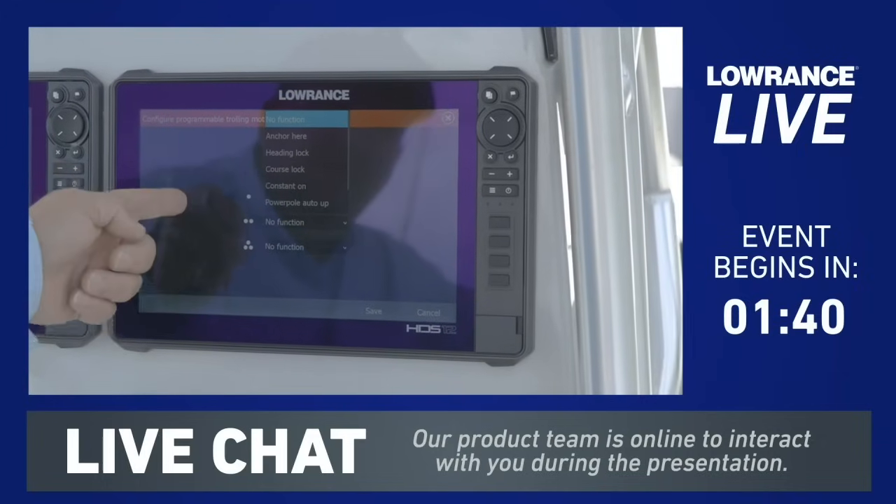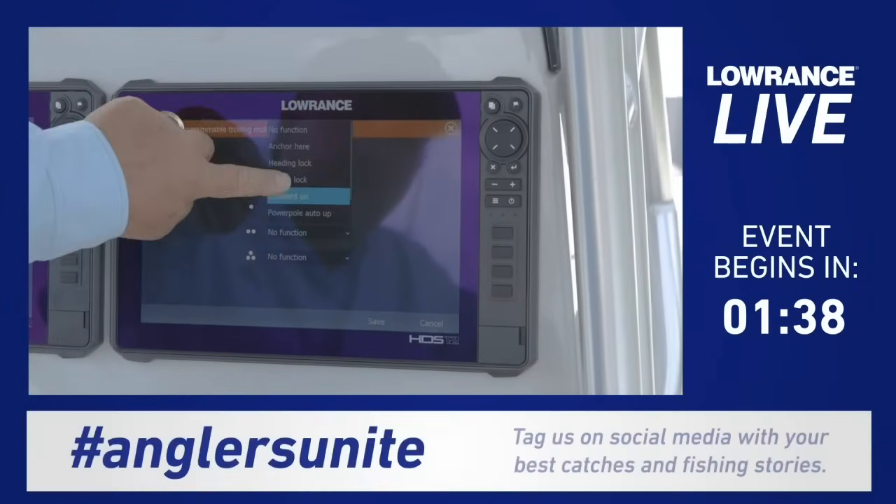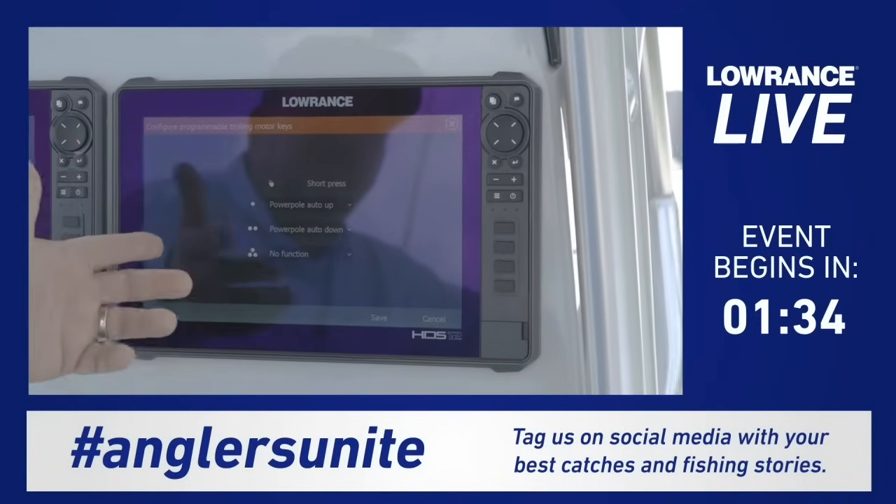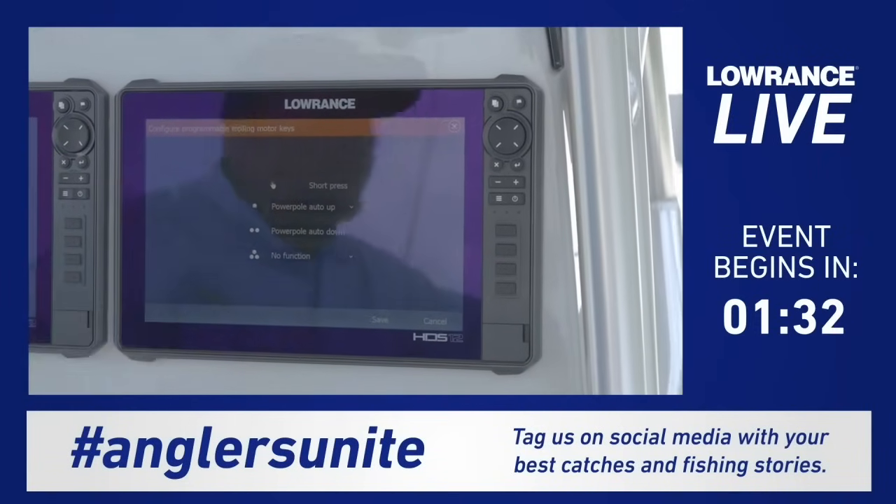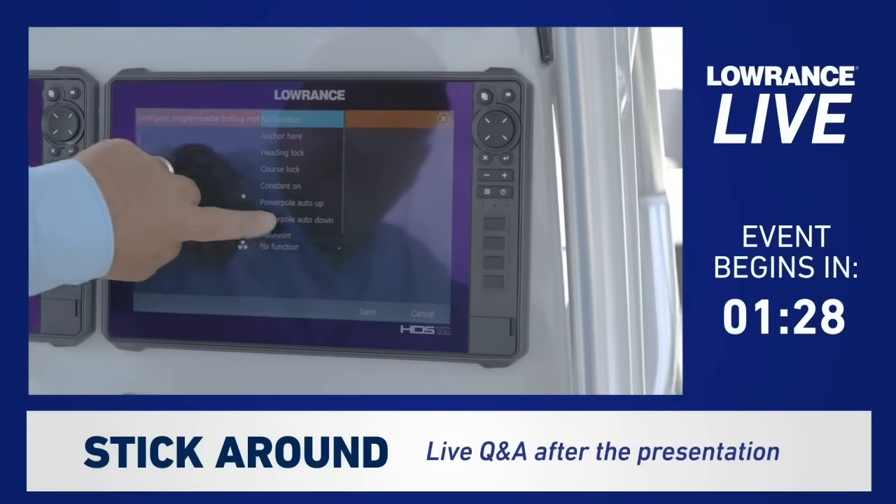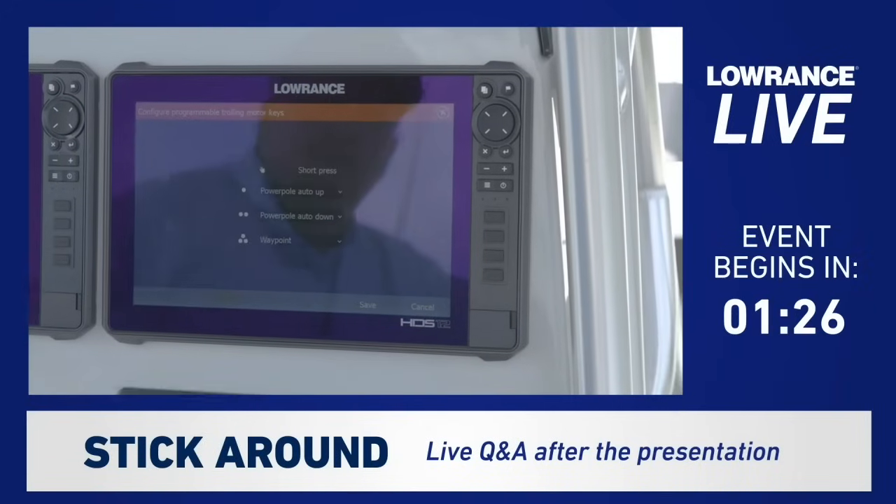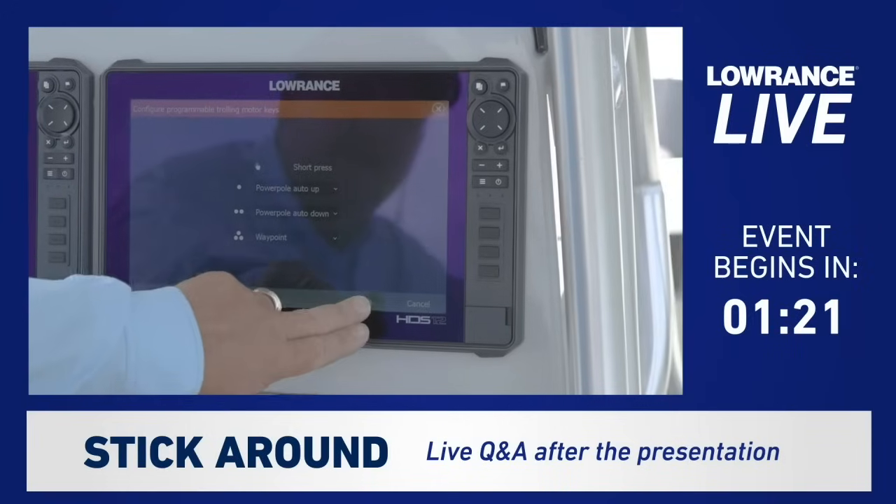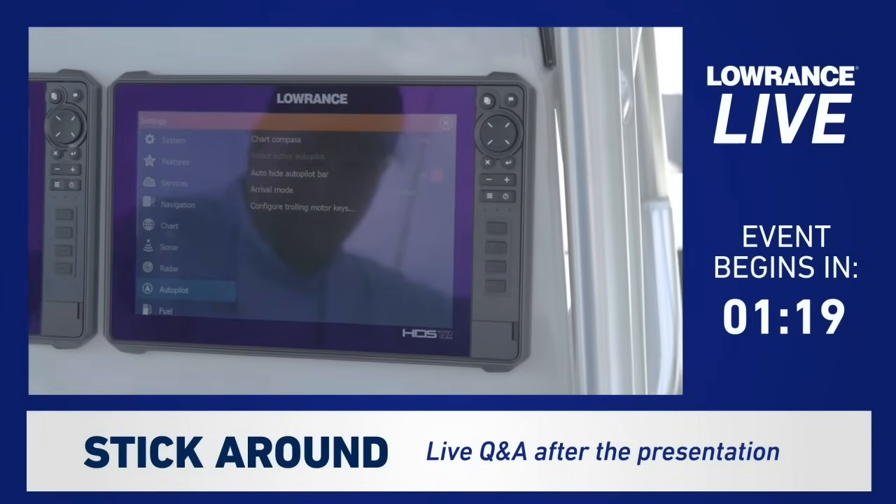And then the number 2 is on the bottom of the foot pedal, so I'm going to make that my auto down. Now that I've selected those two, and as you can see button 3, I don't have any function on that. Actually, let's just go ahead and set that to mark a waypoint. So if I step on that one, I can mark a waypoint. Now I've got all of those programmed and I hit save.